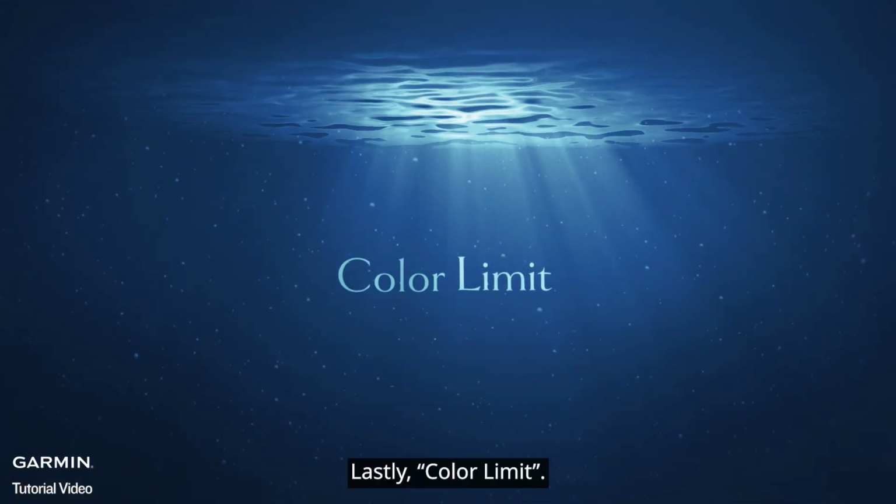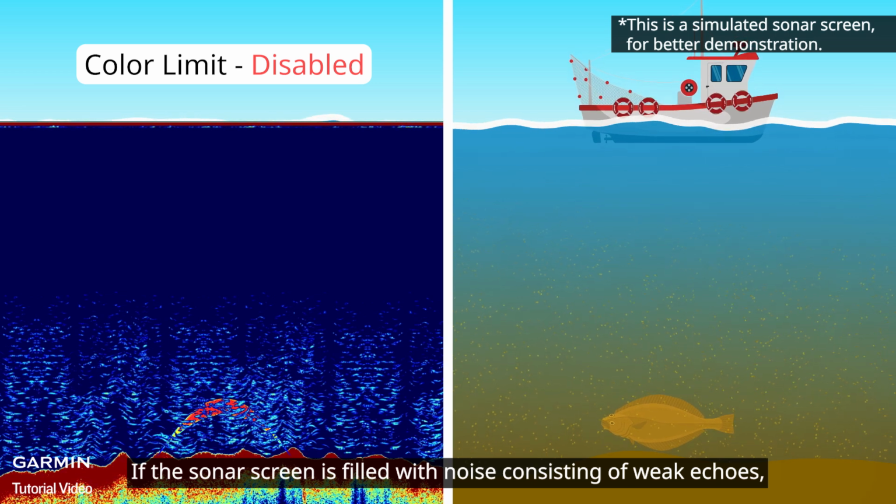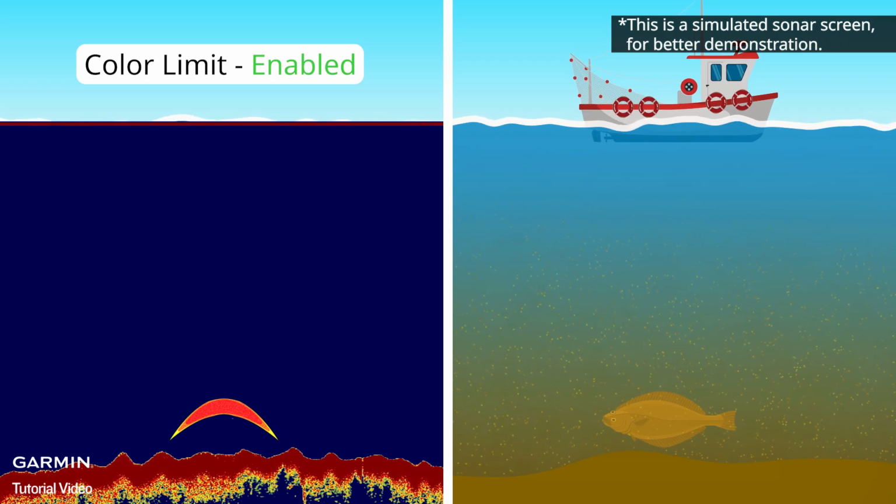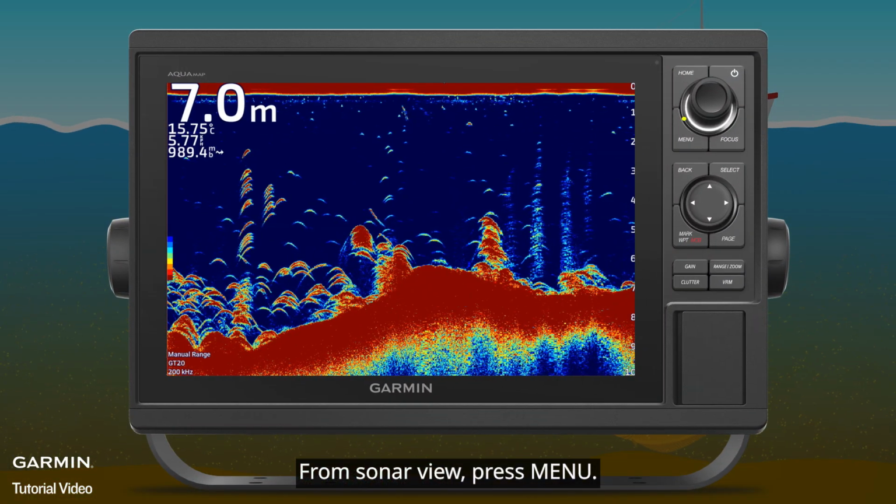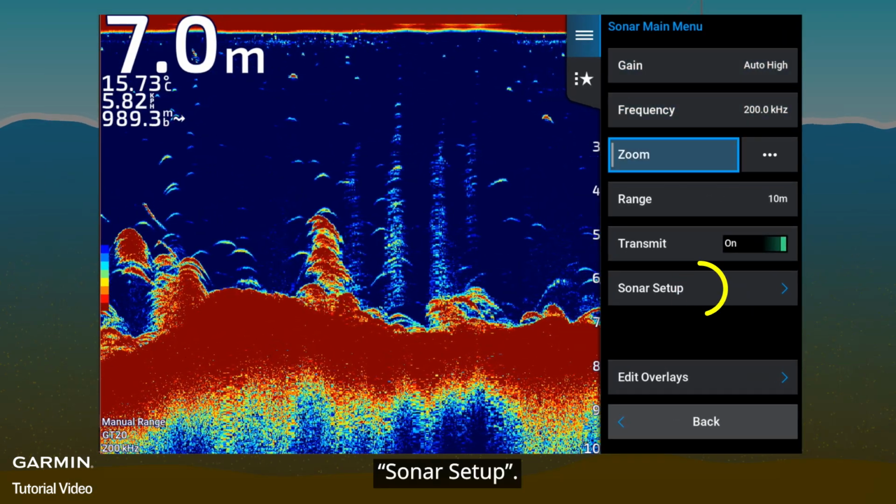Lastly, color limit. If the Sonar screen is filled with noise consisting of weak echoes, use color limit. From Sonar view, press Menu. Sonar setup.